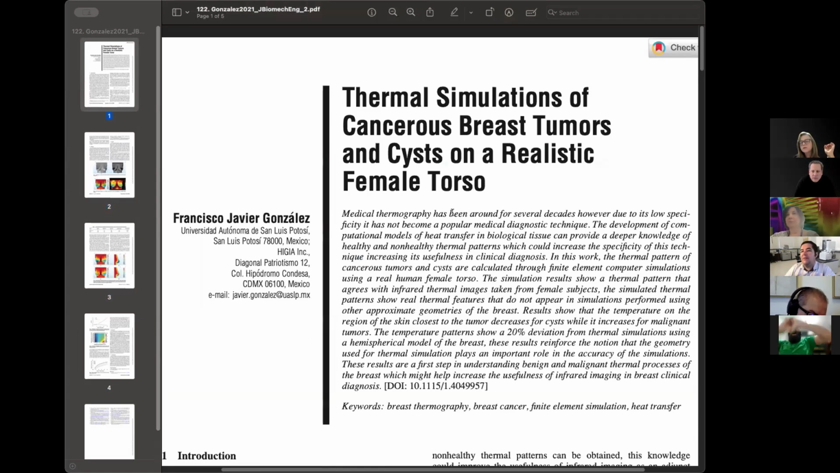Marcos the paper. If you do a web search, you can find it, with everybody that's taking part here. Very nice paper, very nice.